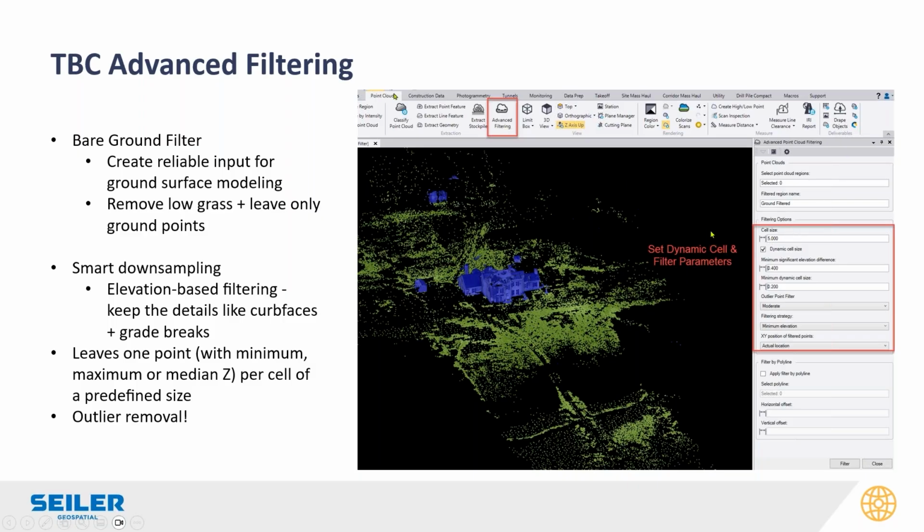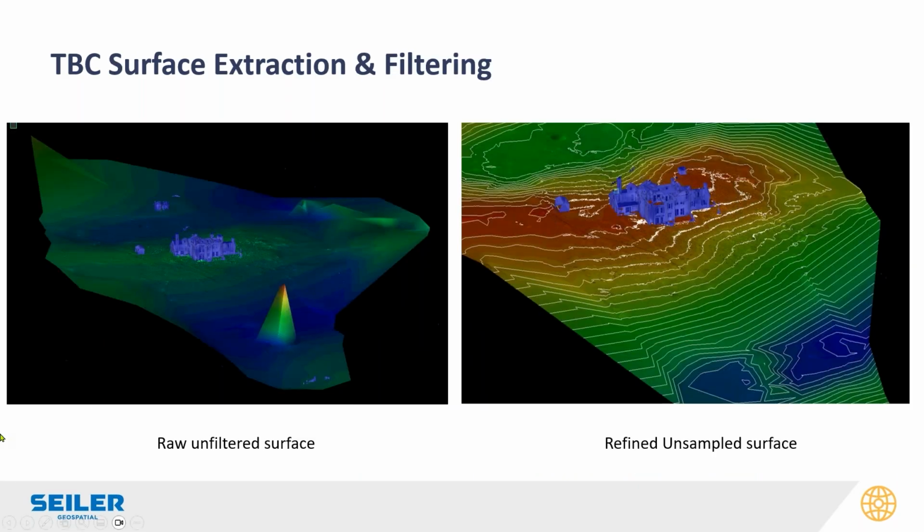The advanced filtering tool lets you set dynamic cells, and basically it's like this driveway here. It looks for stuff like that, depending on the parameters you set, and we can filter the cloud down but keep some of the features. So if we look here, here's a raw unfiltered surface, which is what happens if you don't do any sampling. We can refine that surface or that ground region, but you can see that the contours are very jagged.